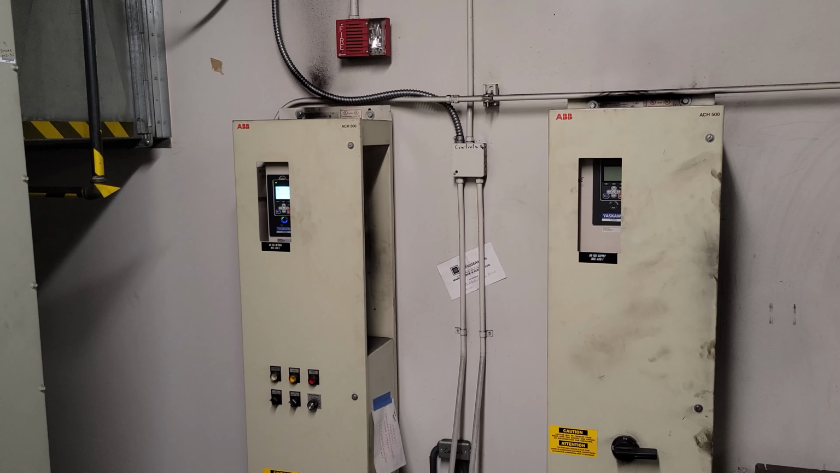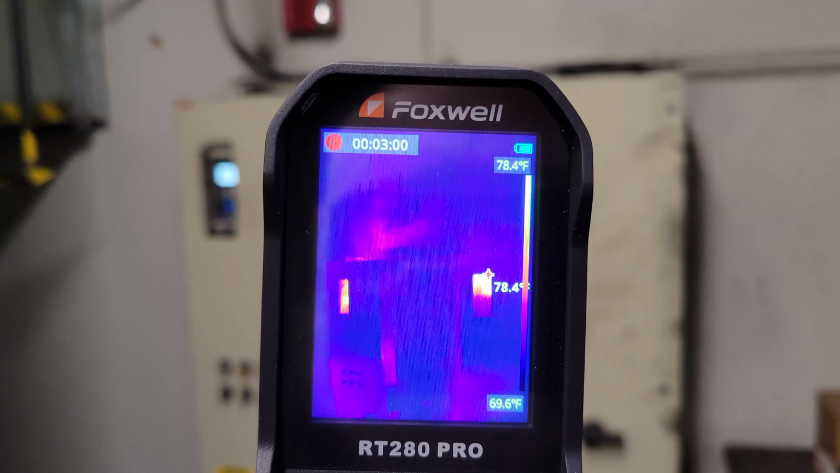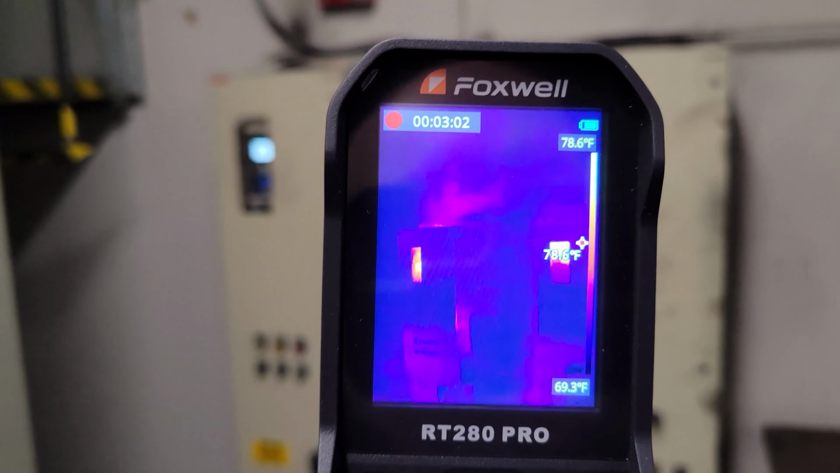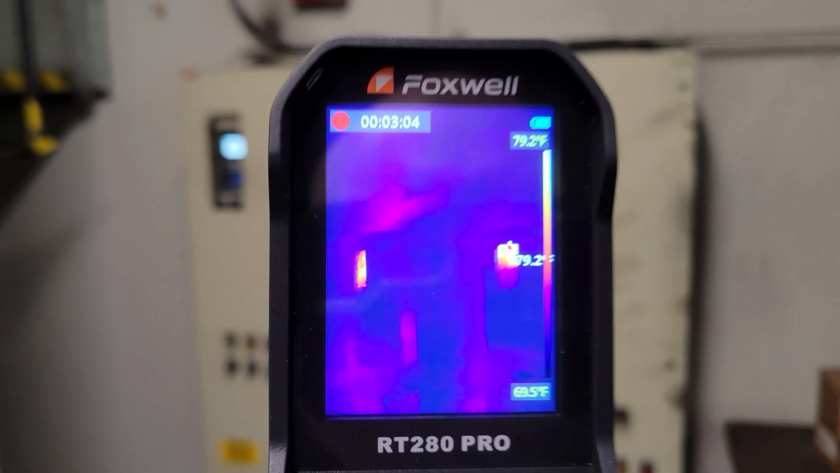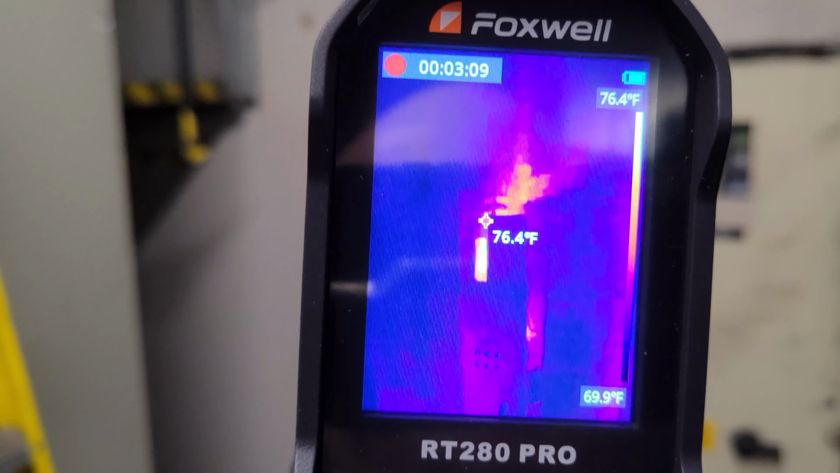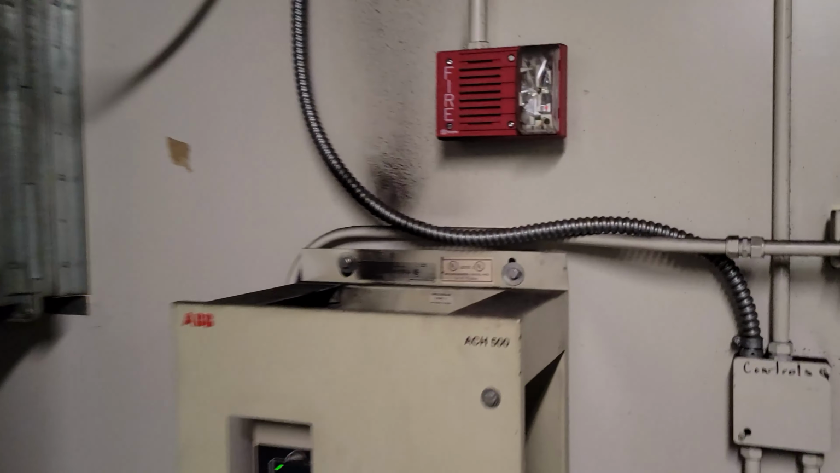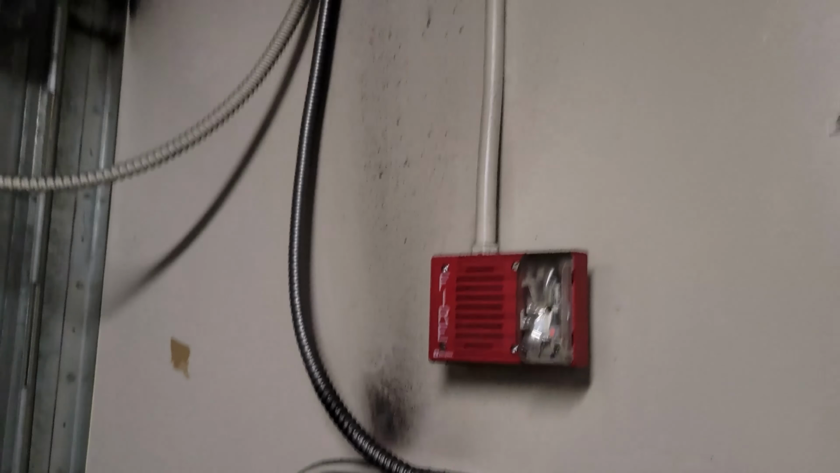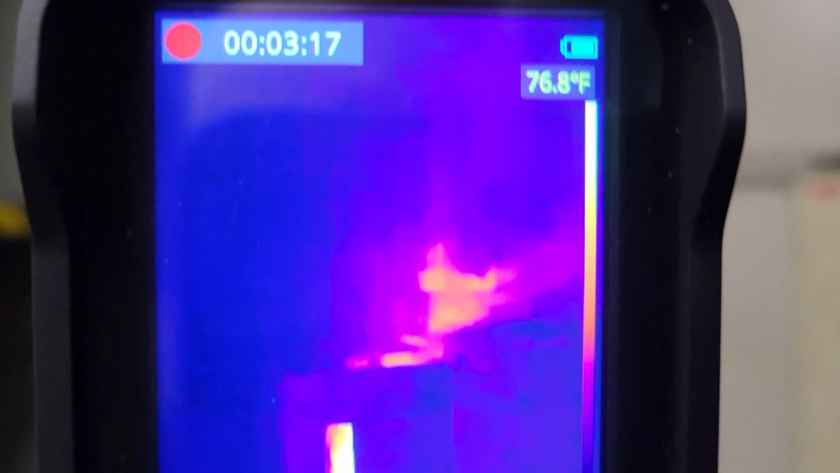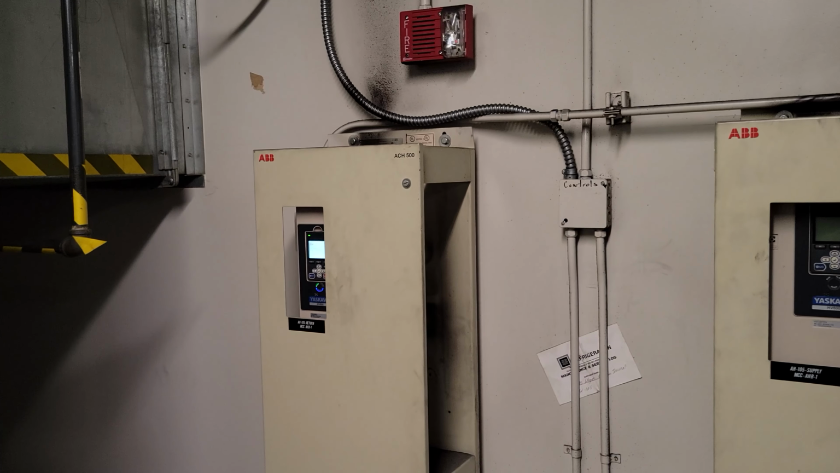So here we got a couple of drives. One on the right is off. It was recently turned off. We can see there is still a little bit of residual heat on there. So that is one way you can tell it was recently turned off. But more interestingly, we can see the one on the left. We got that little plume of heat coming out the top. So that normally is going to be going a lot higher on the wall. So that could mean that we're starting to get a defective fan on that cabinet.